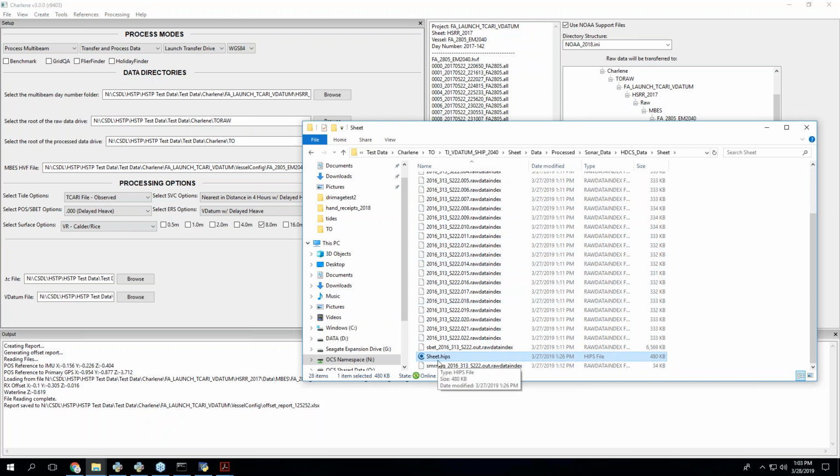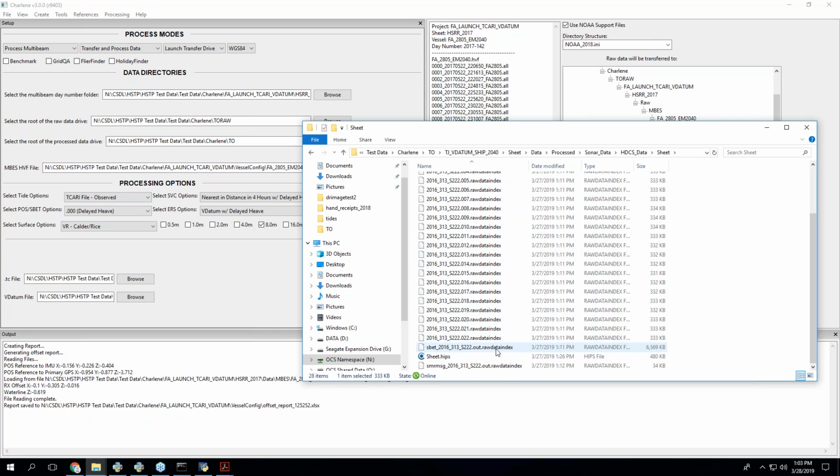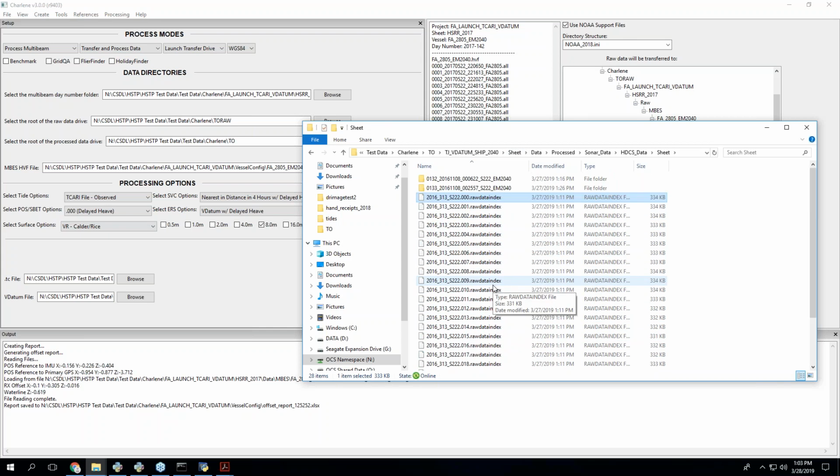I'm anticipating this might be a bit of an annoyance if you have like 1,000 lines. And they're talking about taking these raw data index files, putting them in a separate folder, so it's not a ton of stuff right in this sheet folder. But I had to do a bunch of stuff in Charlene to accommodate the fact that you might have vessel and day folders if it's Keras 10, and you might have just line folders if it's Keras 11. So that was kind of annoying.